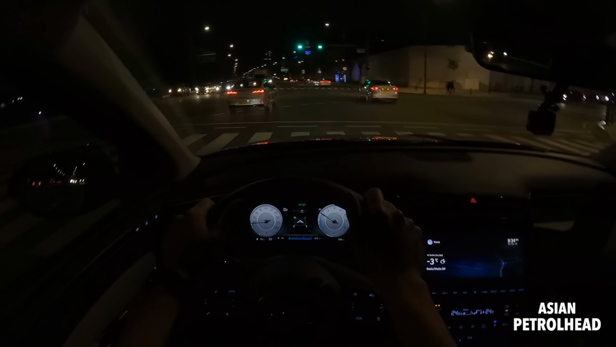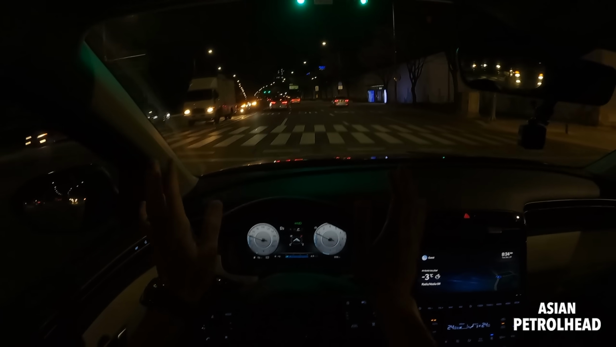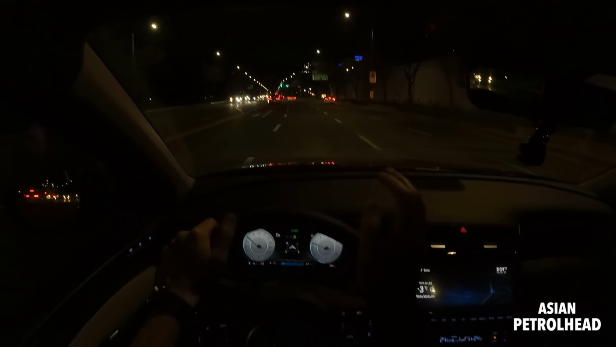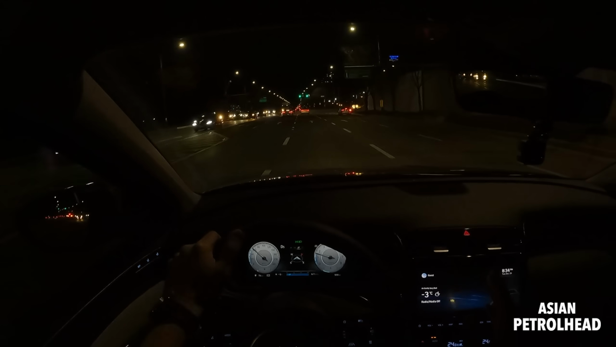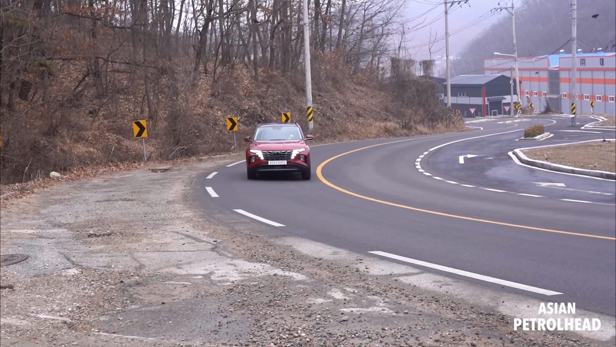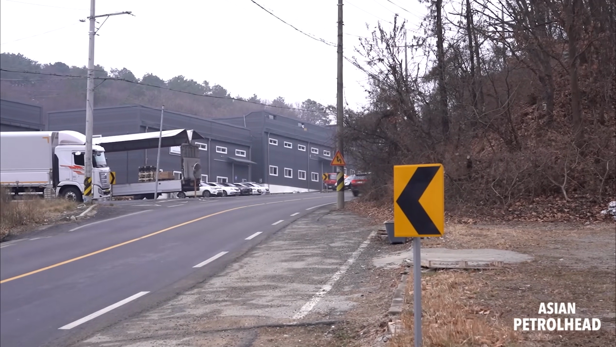Alright guys, on the road with the all new Hyundai Tucson with 1.6 liter turbo. Engine feels very quiet, and it pulls very linearly. I'm going to show you pretty soon, but this afternoon it also handled very nicely. Visibility is very nice, just like any other Hyundai models.